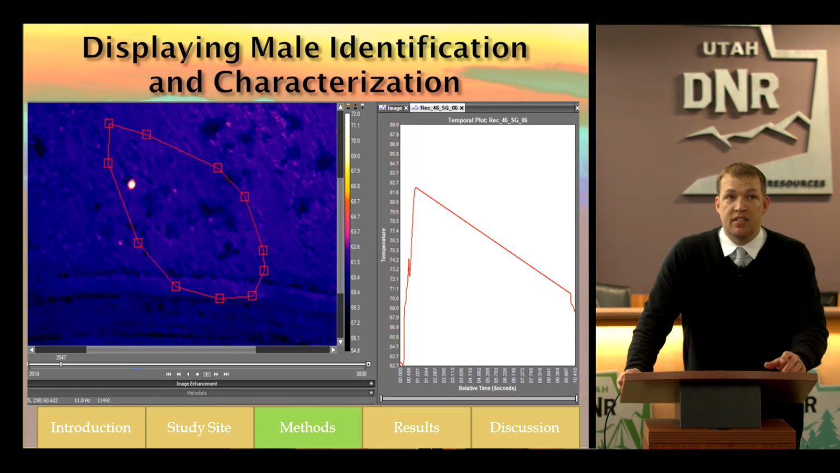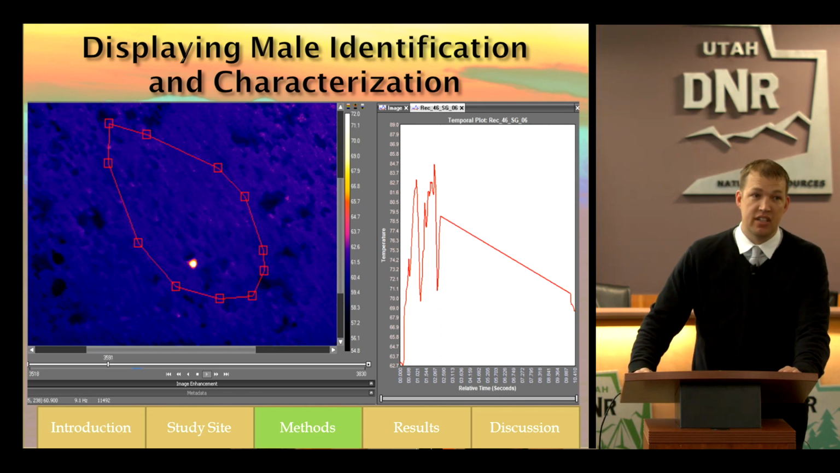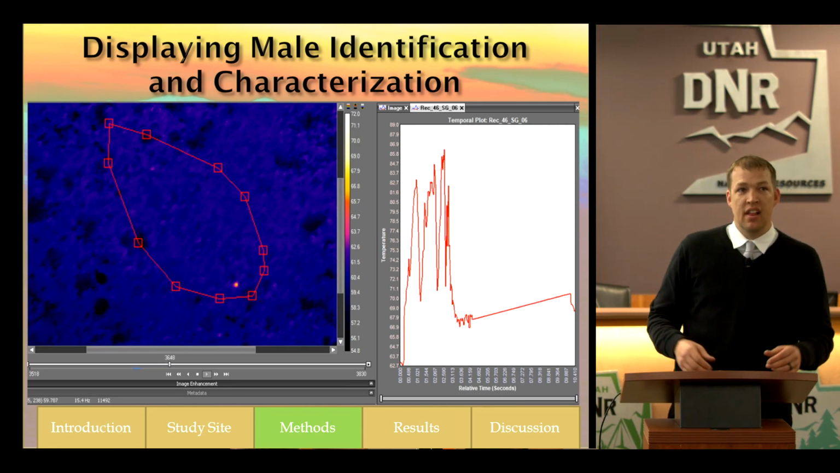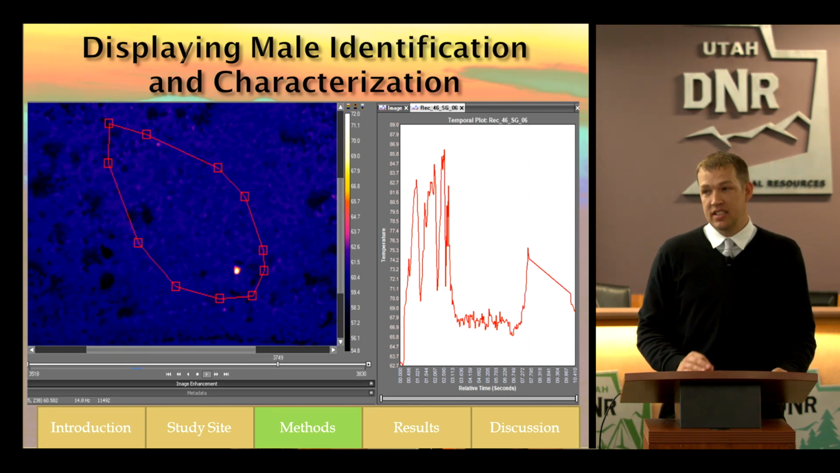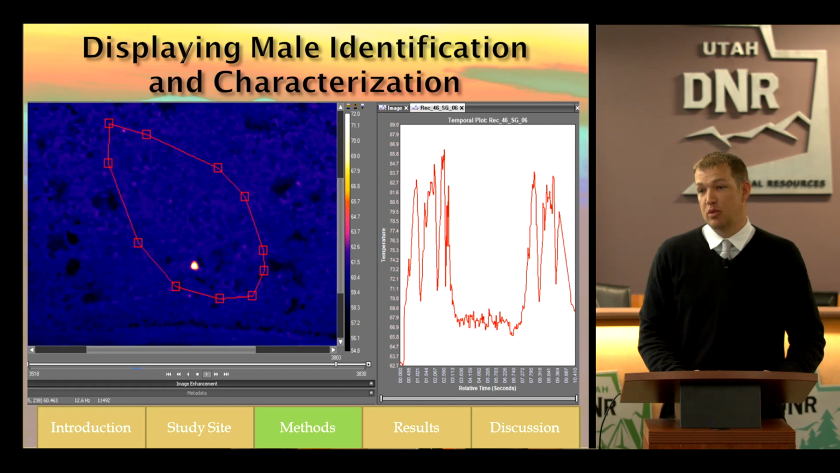So displaying male identification and characterization was pretty easy for us, much like they do on the ground. If you see the Sage-Grouse chest go in and out, we say that's a male. One of the cool things about this is that we have 2 independent observations of the same Sage-Grouse, but they yield roughly the same thermal responses.